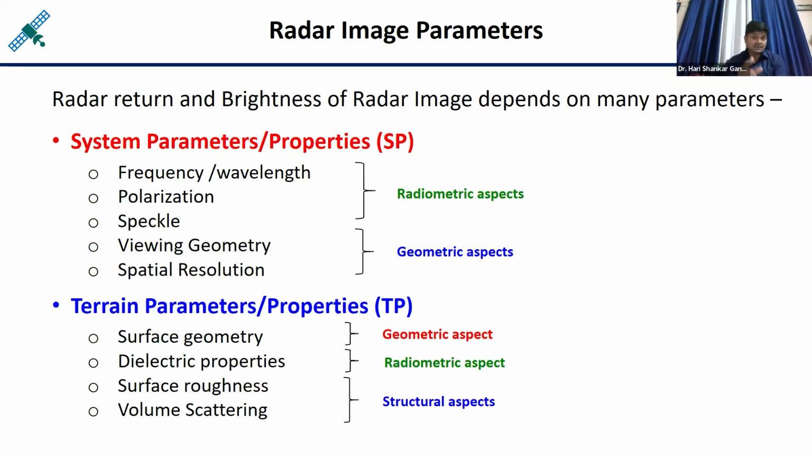Okay, and these radar images are governed by two types of resolution. One I've already explained, the slant range resolution, and another one is called the azimuth resolution, meaning the resolution along the trajectory of the satellite. The satellite is moving, let us say, in this direction. So along the track of the satellite, the pixel size is governed by the azimuth resolution.